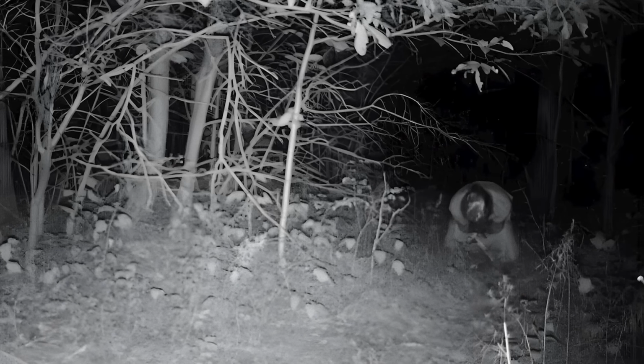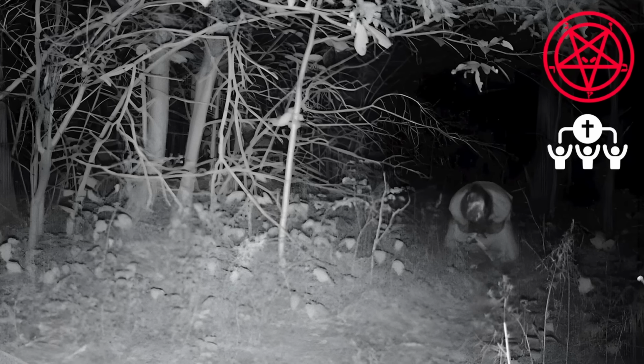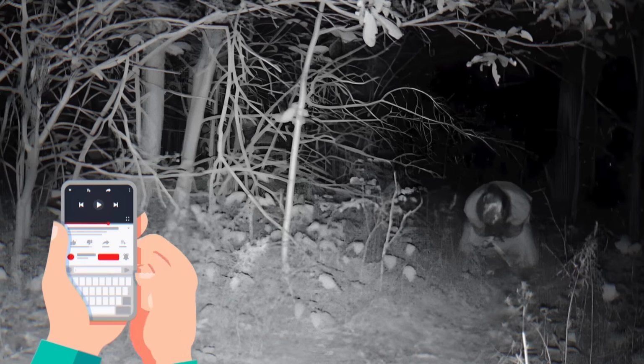The fact the figure is kneeling suggests that maybe they're praying, perhaps as part of a cult. But who worships a deity in the middle of the woods in the middle of the night? Satanists, cultists, BTS fans? Let me know who you think they're worshiping in the comments.